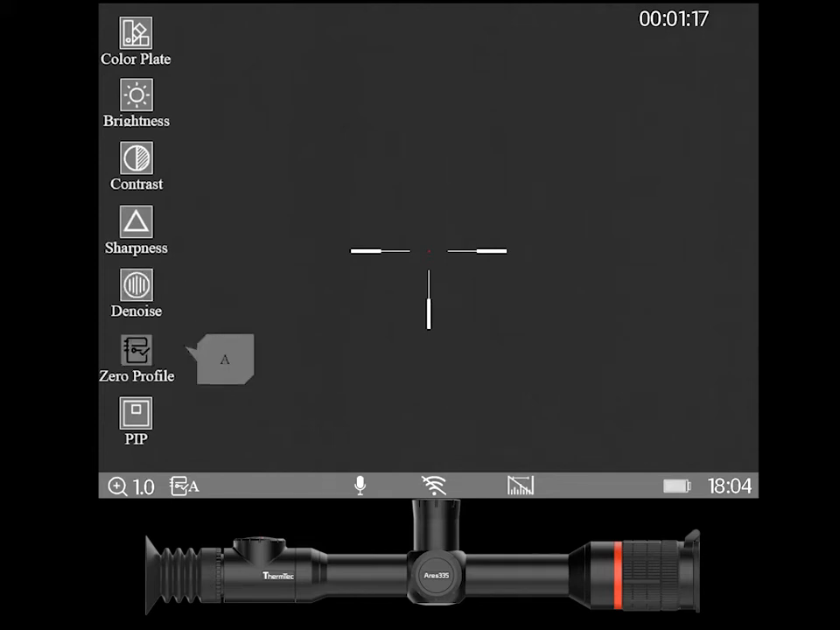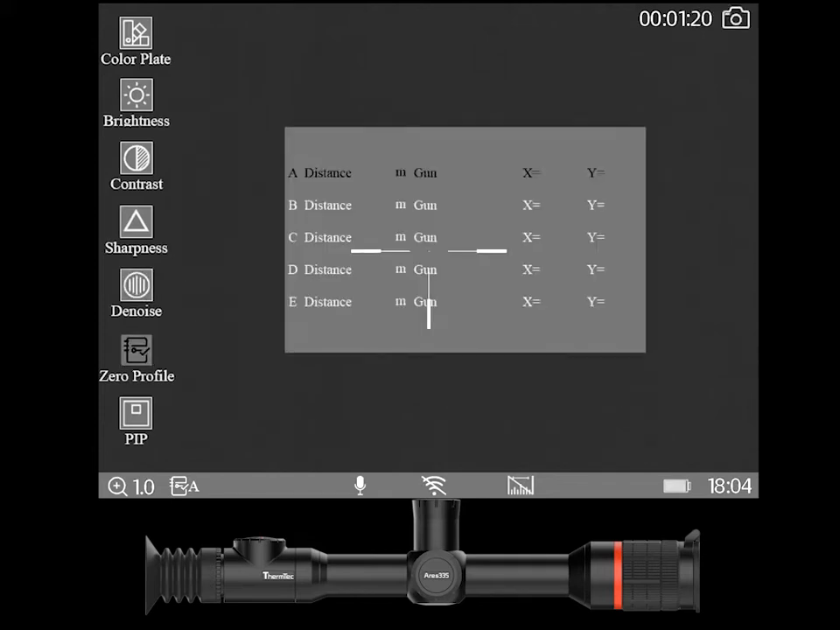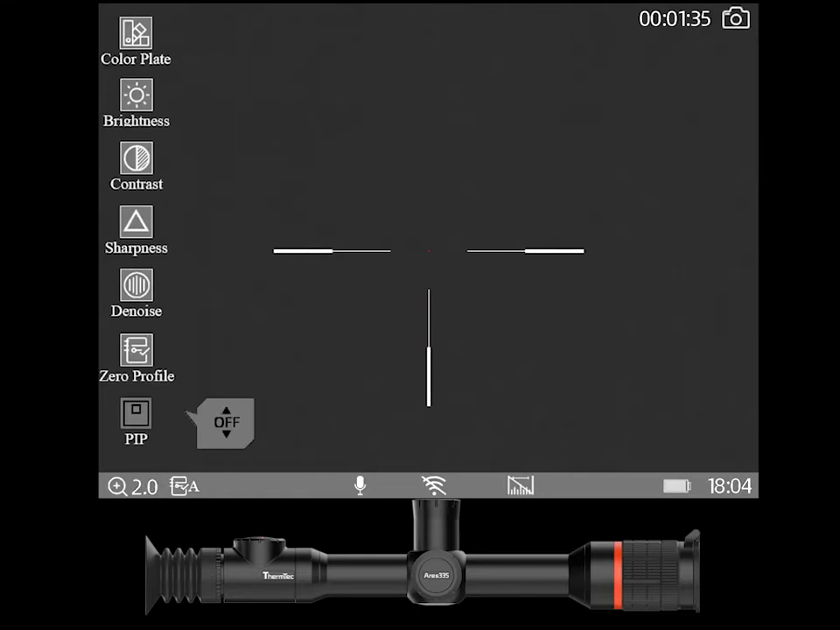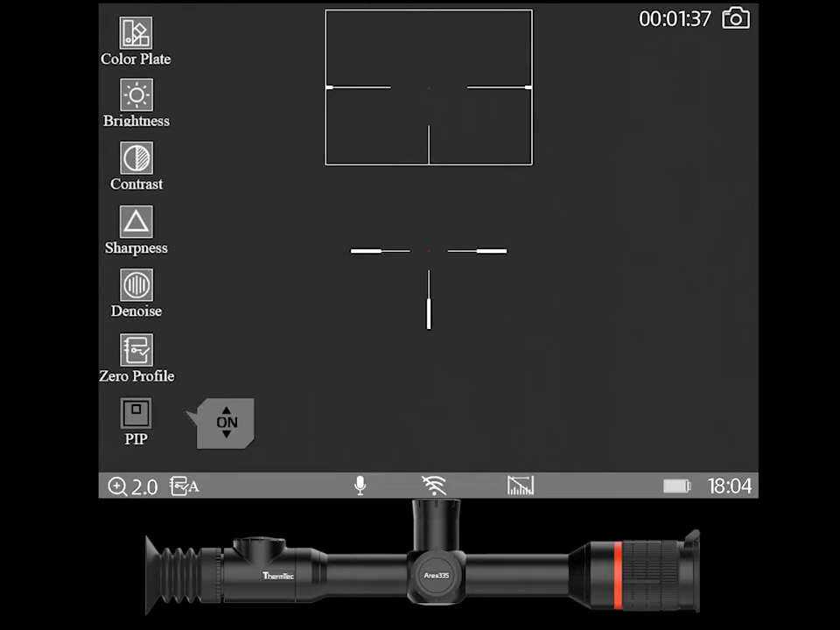Then we've got our zero profiles. Now this is not the zeroing system, this is the zero profiles. And it allows us to have 5 different profiles in the actual system. I'll back out of there, and then we can turn our picture-in-picture on or off. And with the picture-in-picture, when you zoom in, only the pip window will zoom in. The rest of the unit will not zoom in, it'll stay in base magnification. So I really like that.